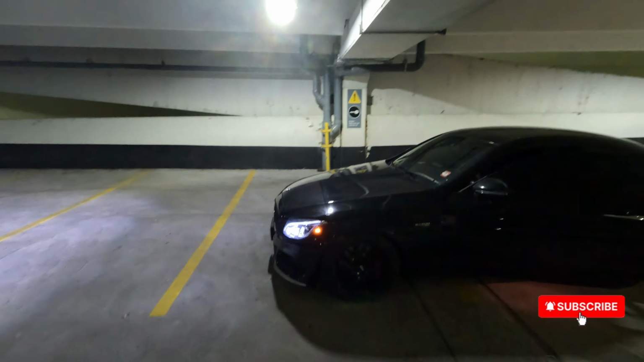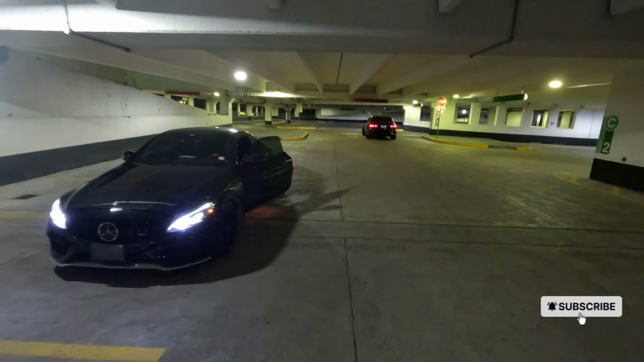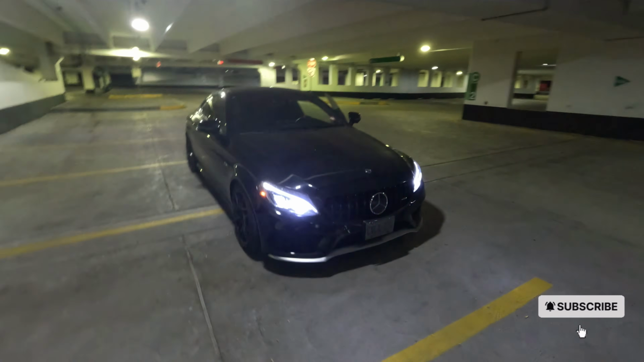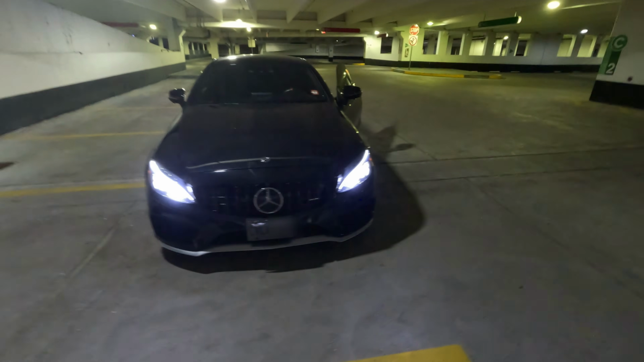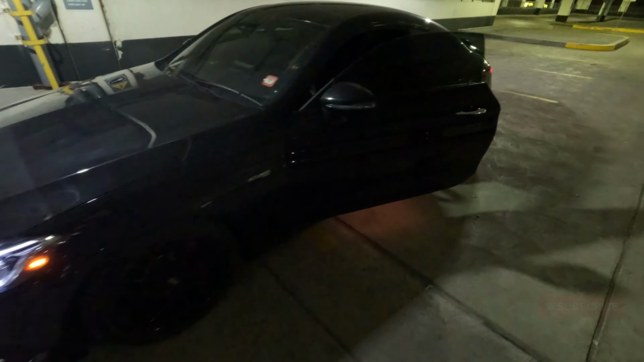Tonight we are going to be taking my C43 coupe downtown Toronto. Basically going to be cruising the Sports Plus through the streets. This thing is highly underrated. Just watch till the end to catch some crazy clips and some crazy pulls through the city streets and tunnels.